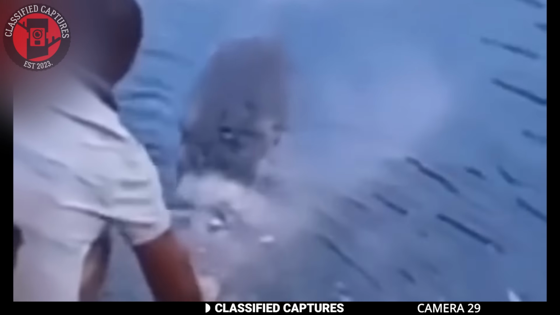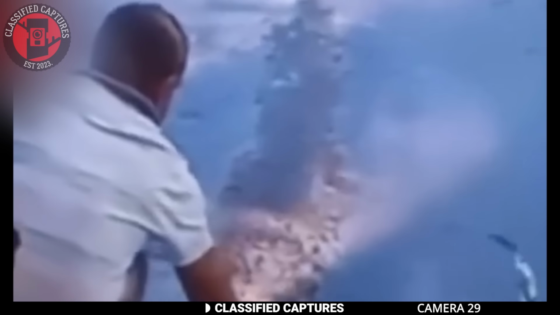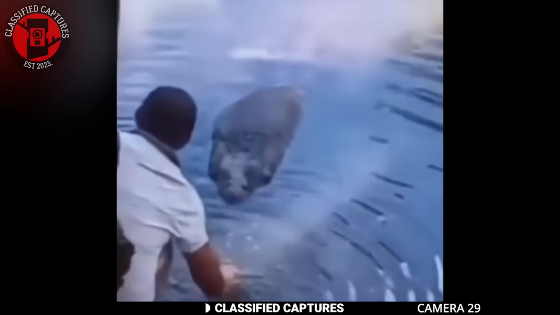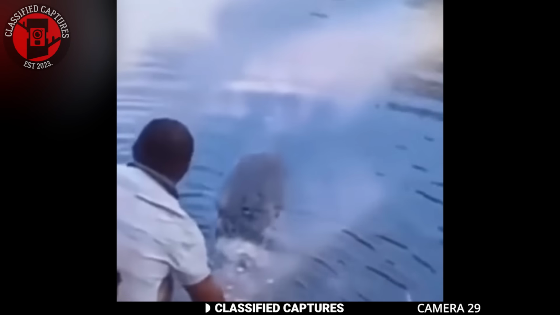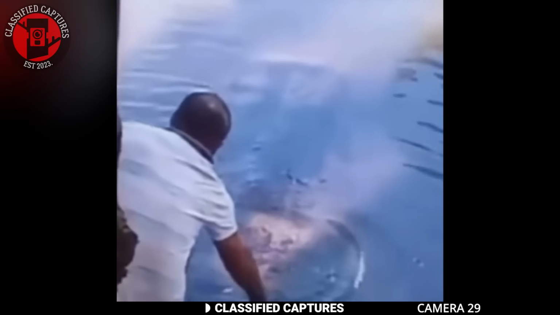In this next footage, a man is seen bent over a river, waving his hand in the water as a large creature approaches from below. I don't know if this is a death wish or what, but it looks like a giant crocodile to me. If it's a crocodile, the man's bravery or recklessness is astonishing. Crocodiles are powerful predators, and getting this close to one is incredibly risky.